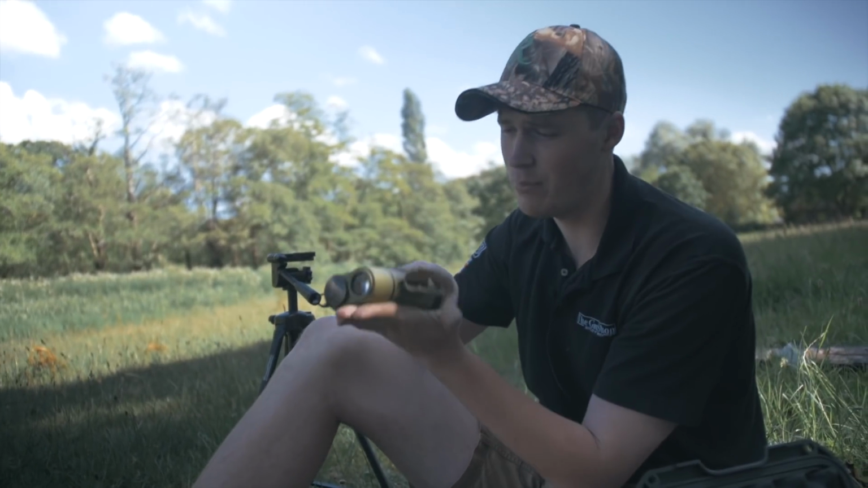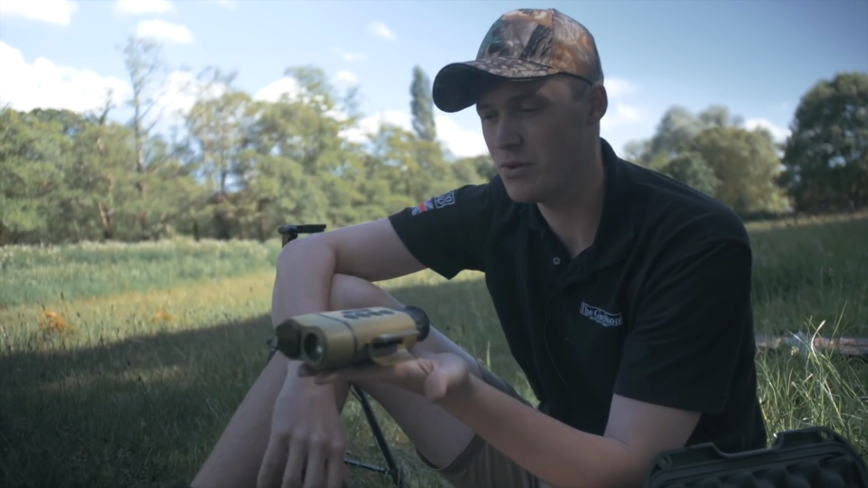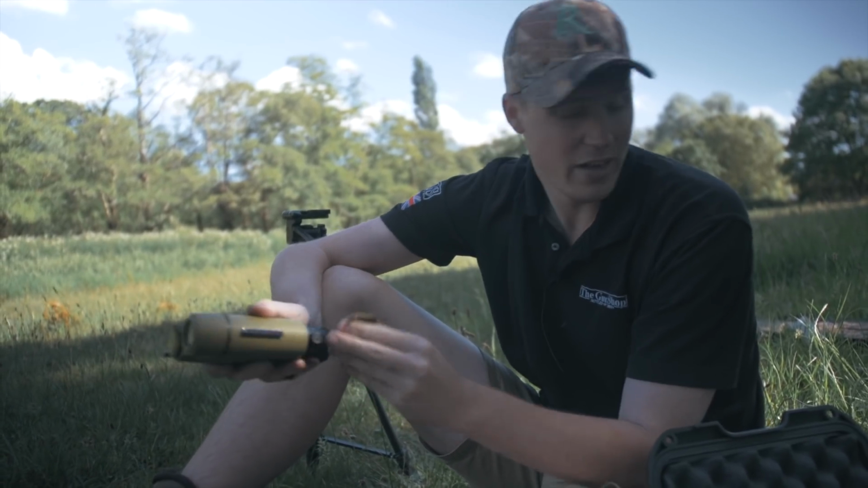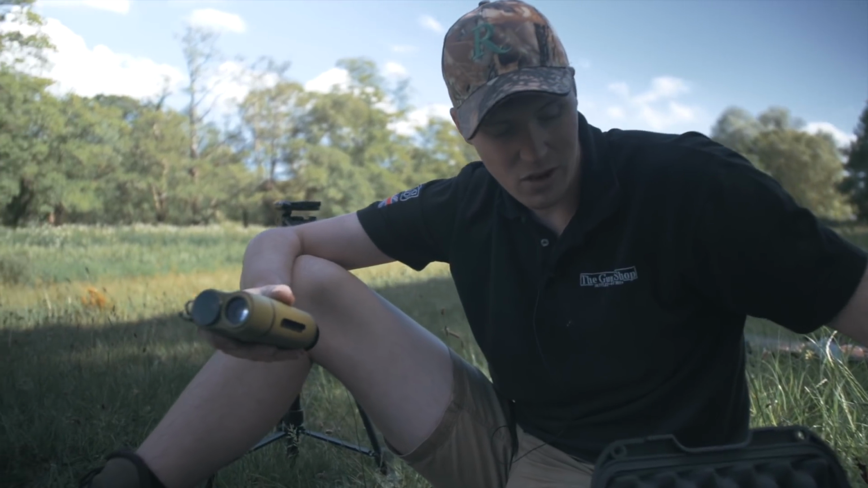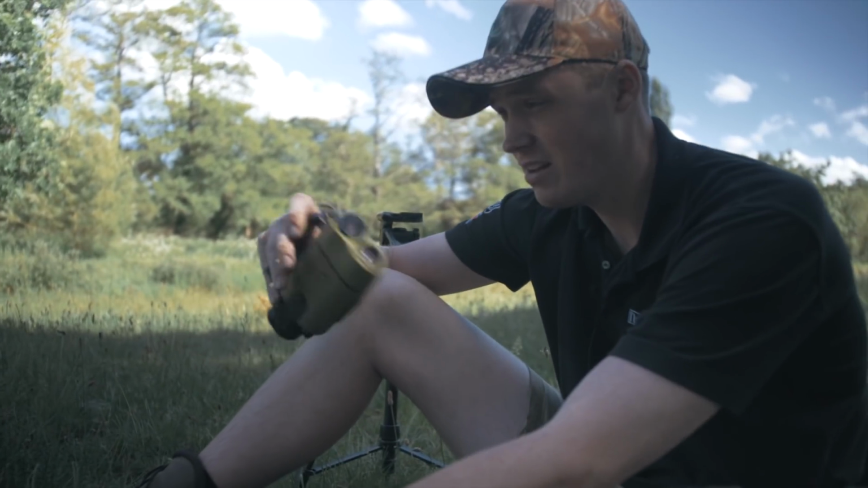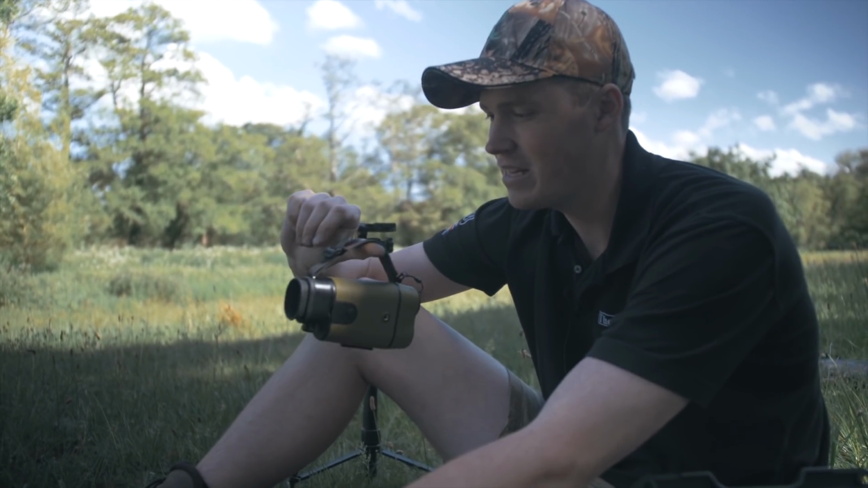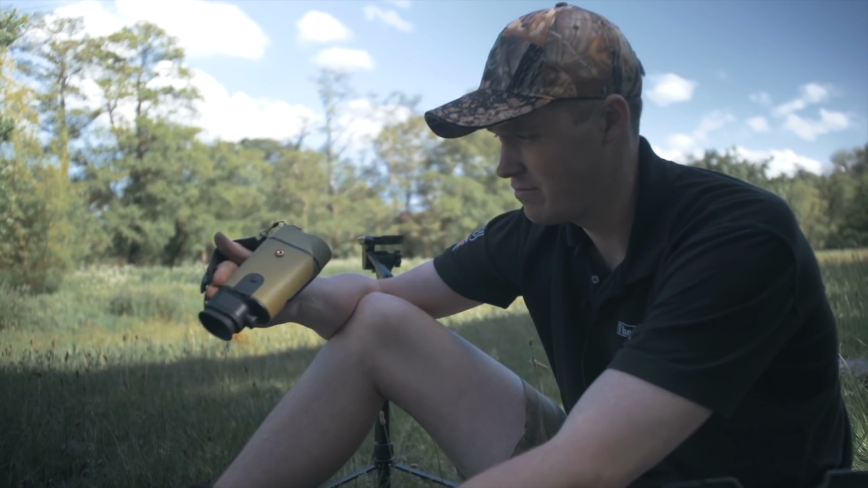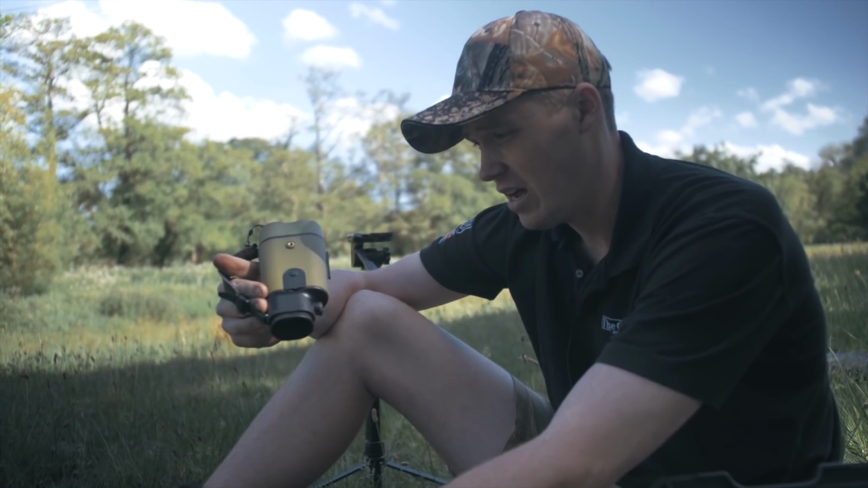I also really like the flat bottom. It sits on trucks, it sits everywhere, it doesn't roll off. There's a lot of positives to it. I really can't wait to see what it looks like in black, even though I don't dislike the green. Guys, these should be landing in about a month to 6 weeks time, that being July. Go and check them out.